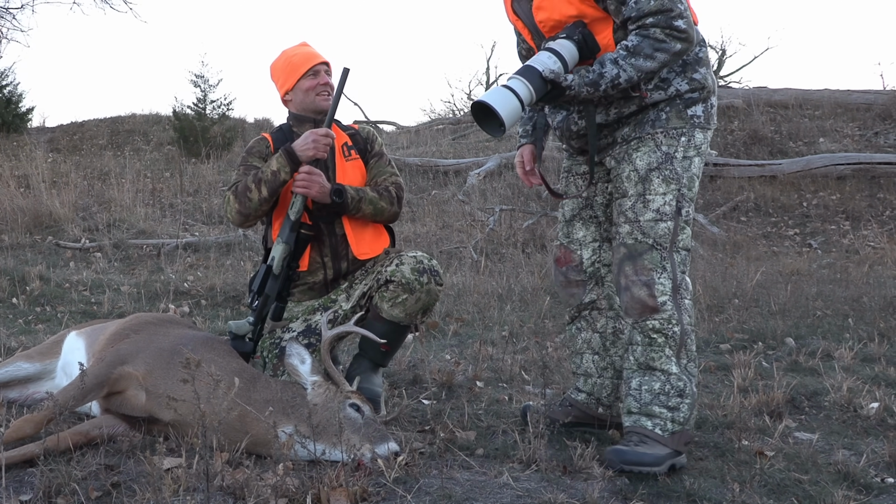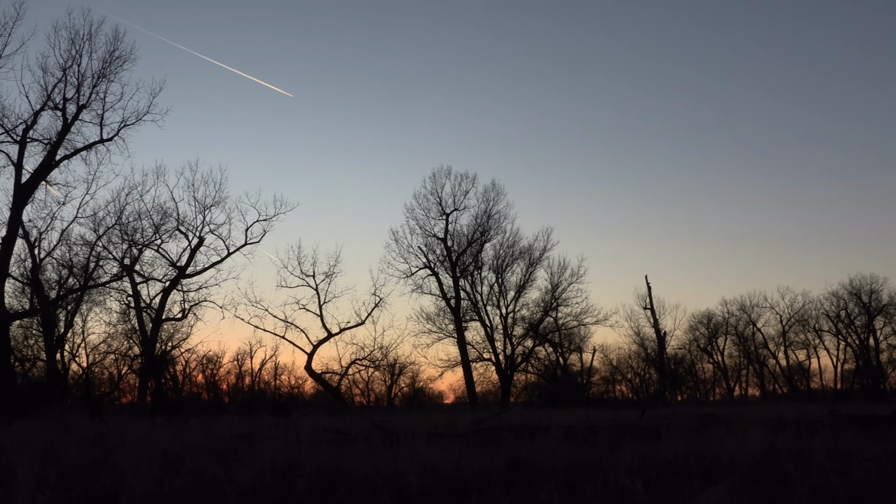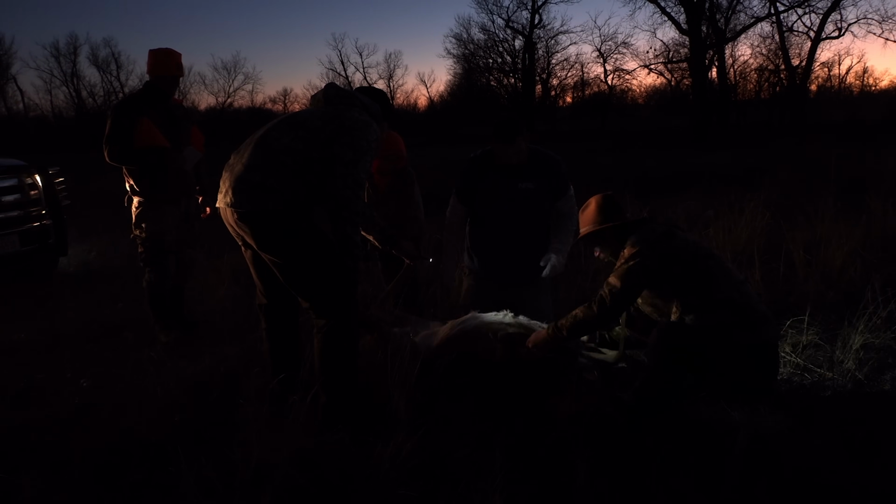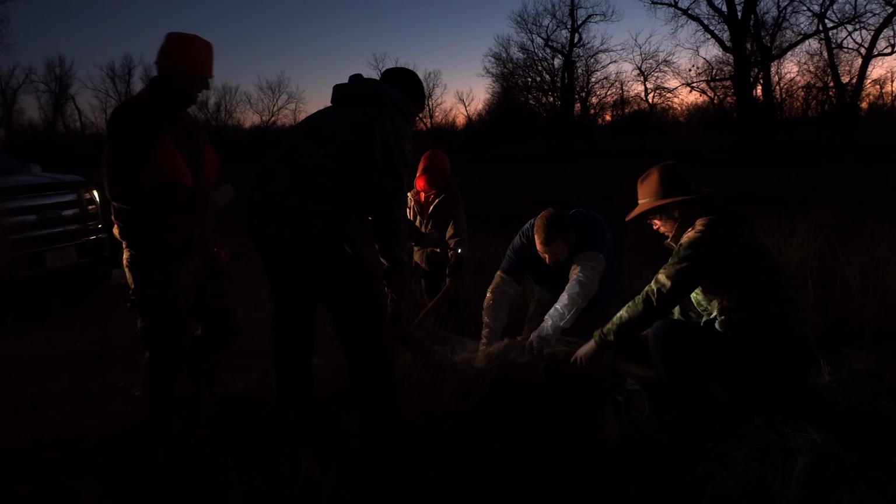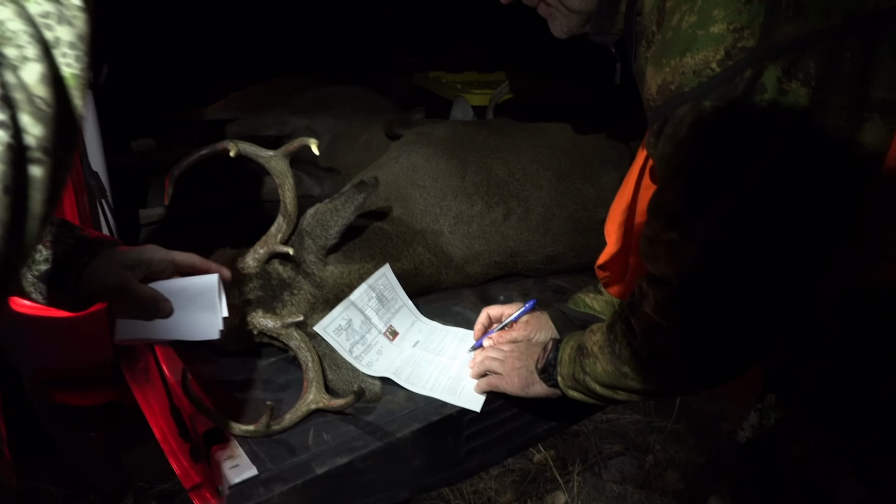Thank you, Thomas. That's good. Yes, sir. Thank you. I got wet wipes on this heart, right under Jens's feet in that zipper. So all you have to do is punch a hole like this.